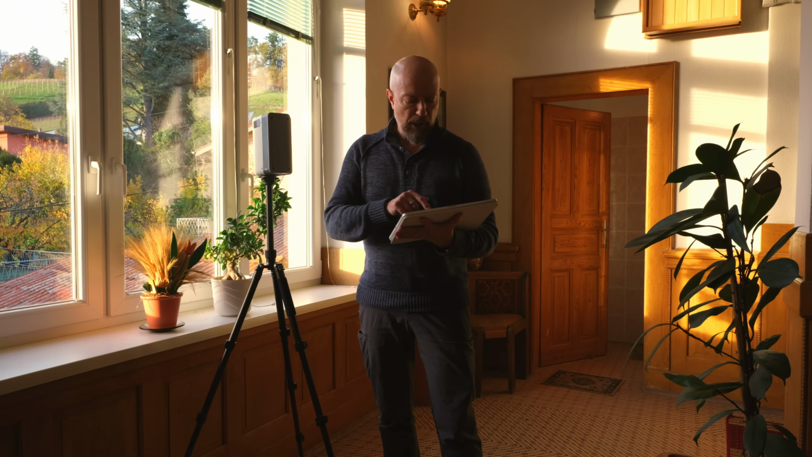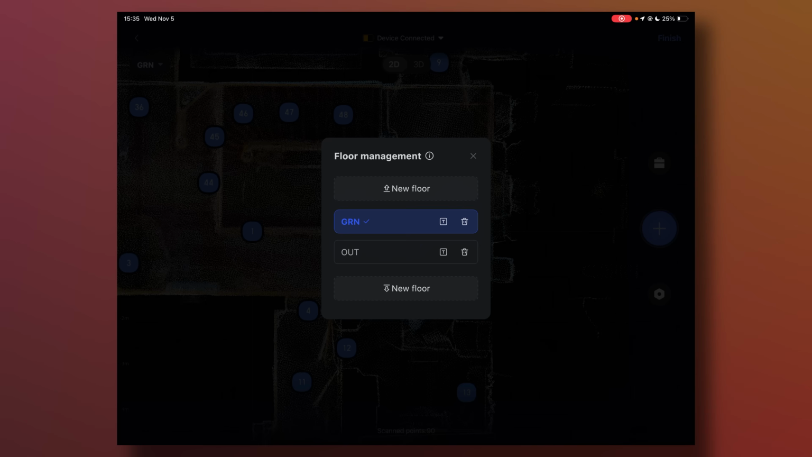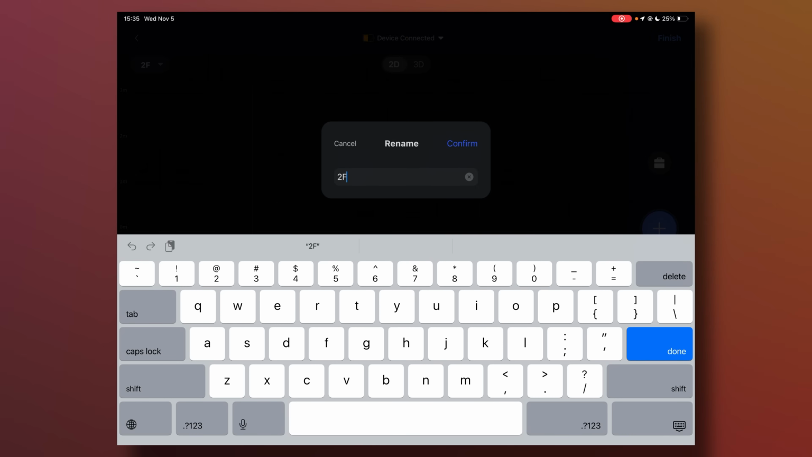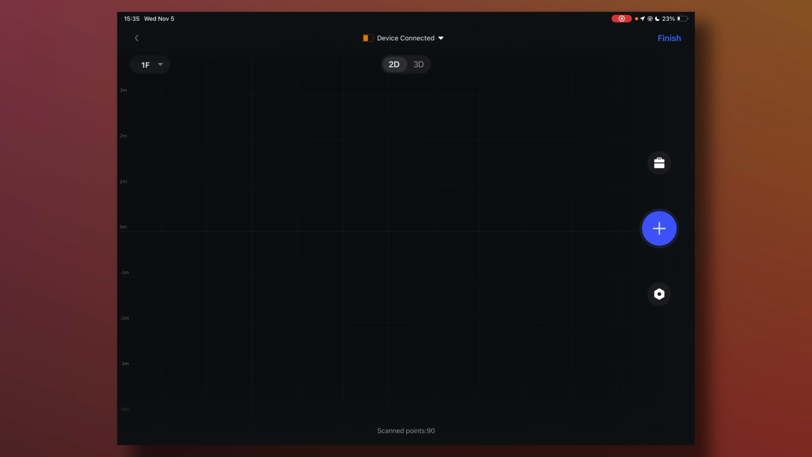And you can see I've already got the ground floor, which I renamed from earlier, and out, which is outside, because outside is actually at a lower level. So now I'll add a new floor above, and we're just gonna call that 1F. And now I have a new floor that I can move objects to. So I just did my first scan on this first floor. So let's go ahead and move that.